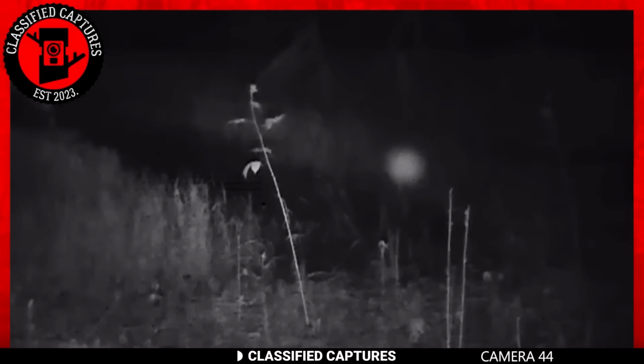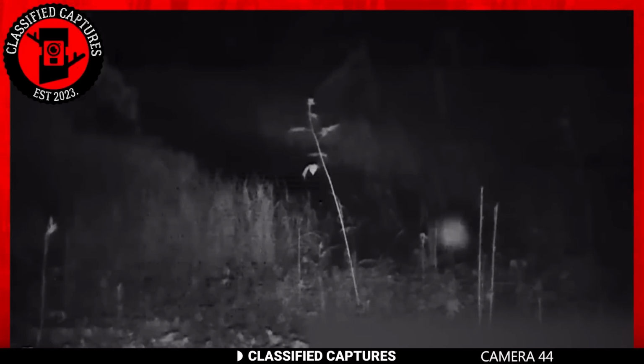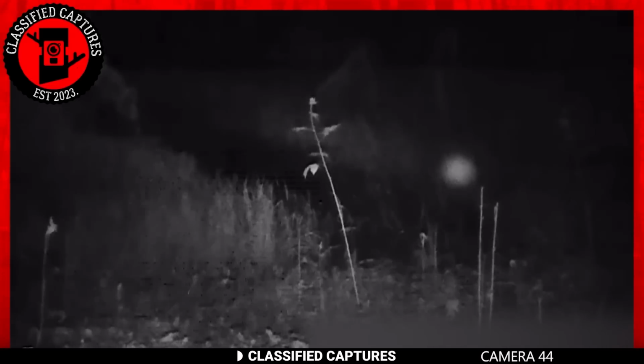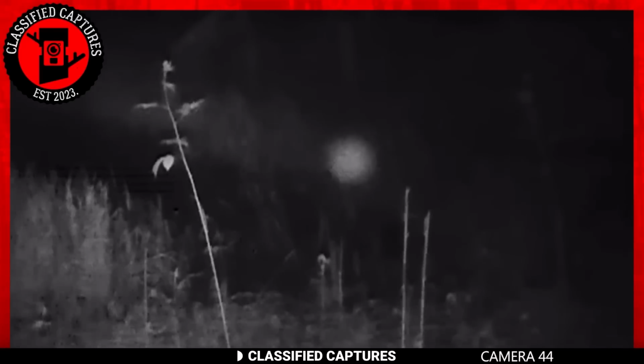This is a camera set up in a very remote area in the woods where no one visits. You can imagine the shock of the owner of this trail cam when he reviews the footage captured and sees the orb flying around and suddenly disappearing. He couldn't help but wonder what it was.